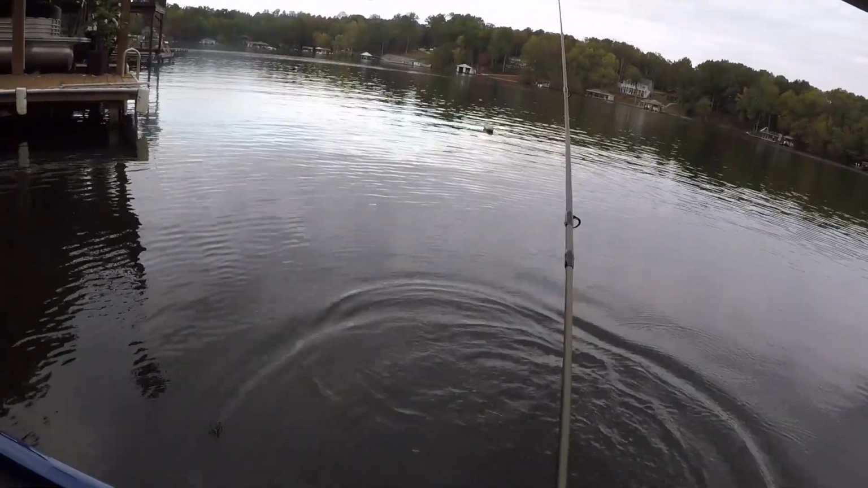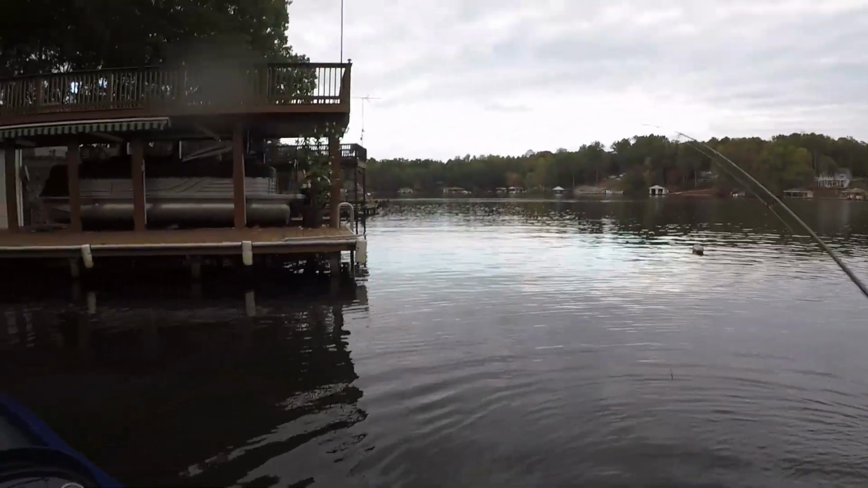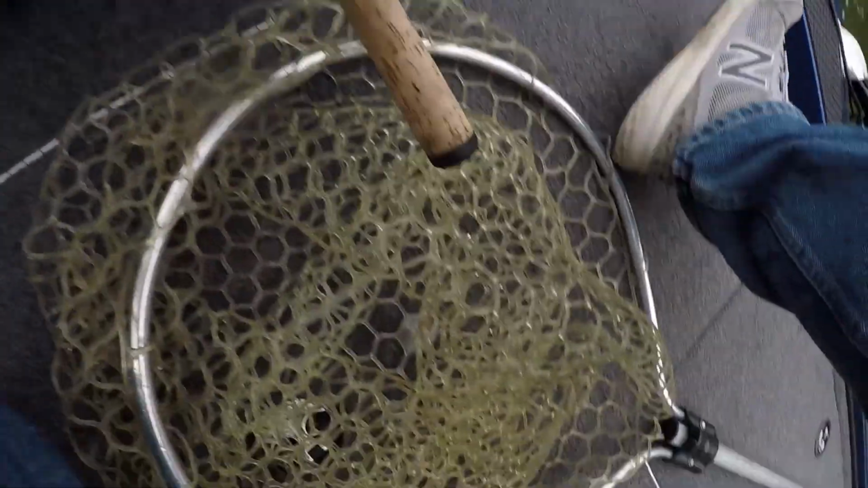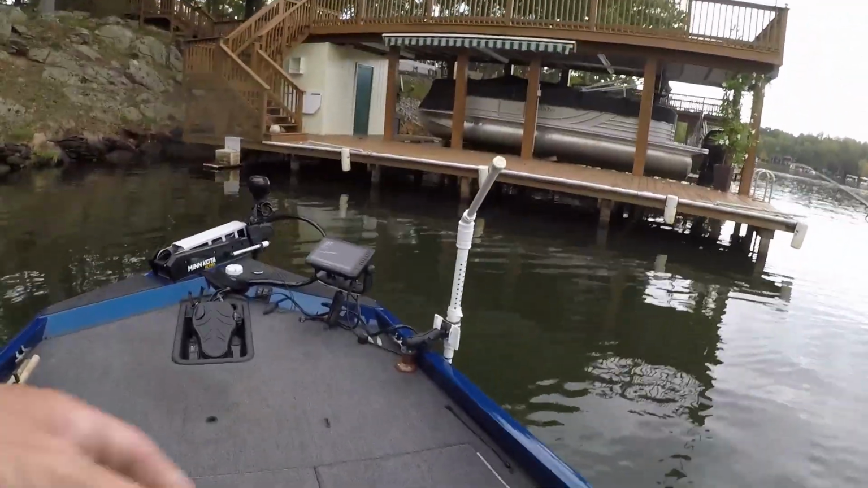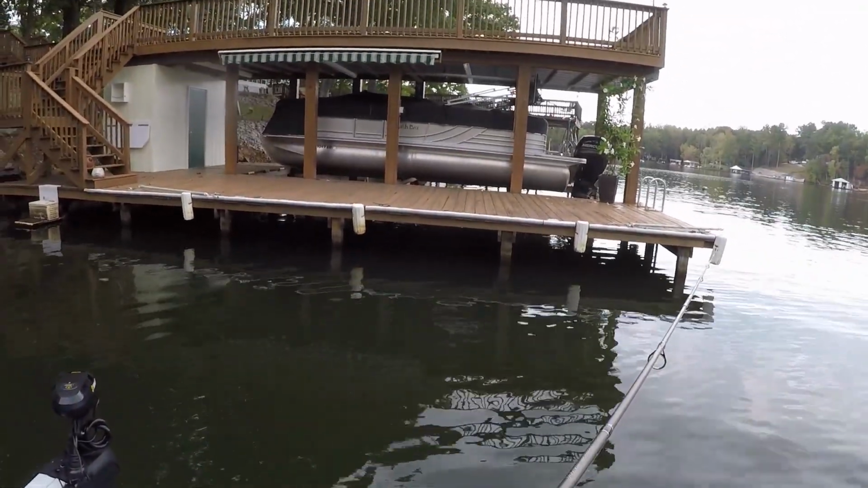Caught him on a different color Kitech. This one's called the emerald minnow or something like that. It's got a little green in him. Oh my goodness guys, you just got to kind of match the color you're using for the day. You know, it's a little cloudy right now. Figured a little green would help.